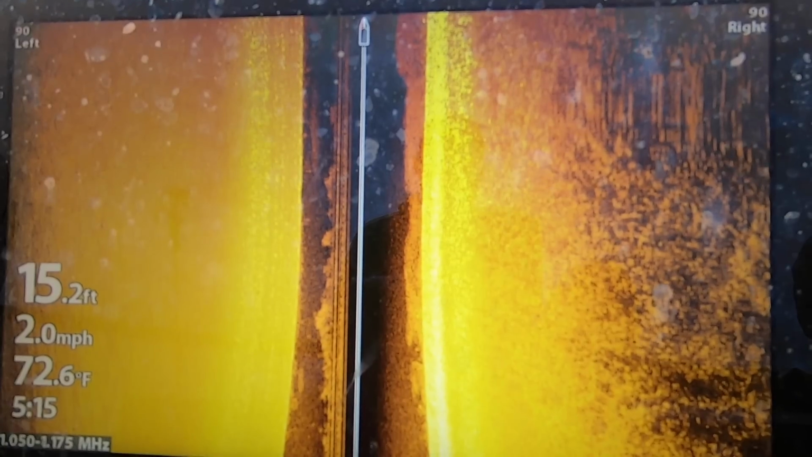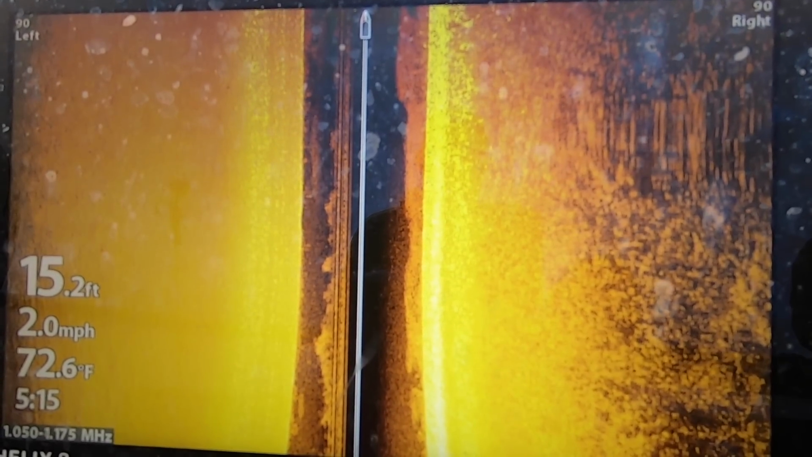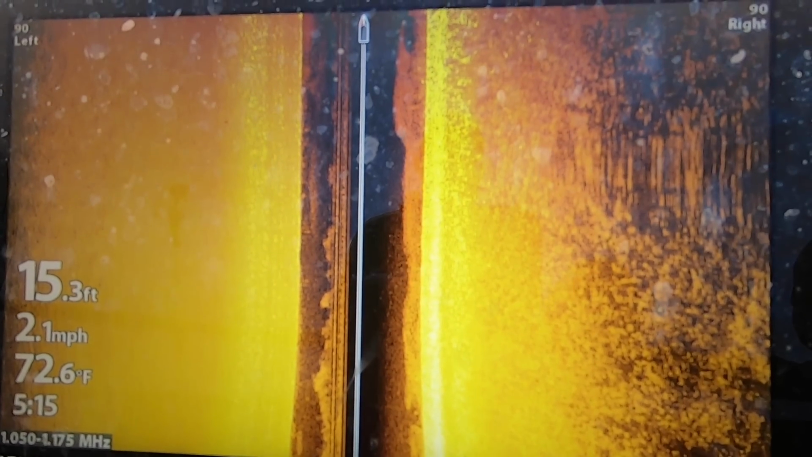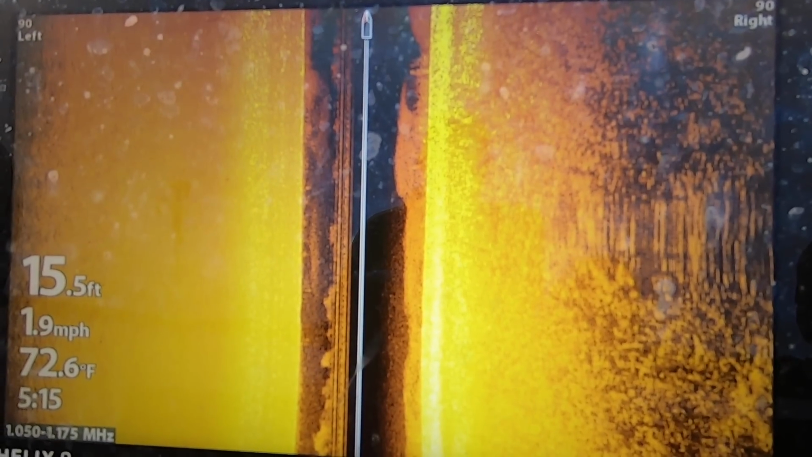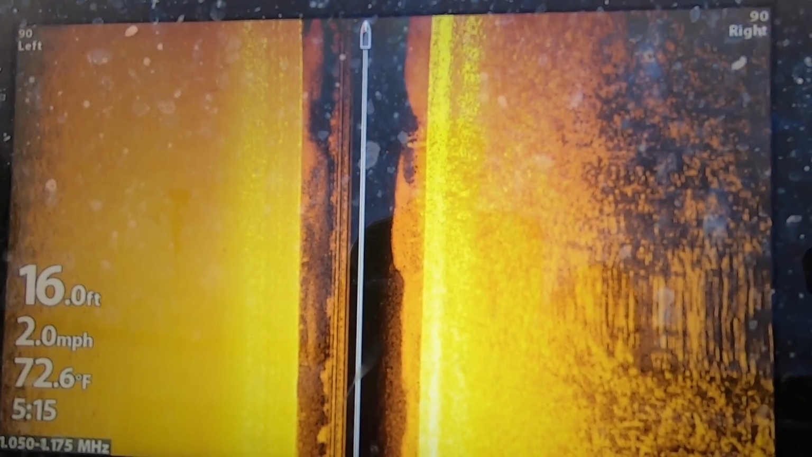And I'm cruising down this edge right now, like you guys can see on the side imaging, how I'm keeping the weeds off my right and the no weeds off my left. And we're just cruising with the trolling motor on 10 and looking for fish right now.